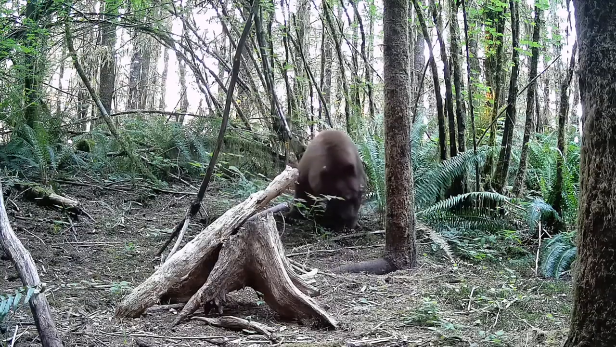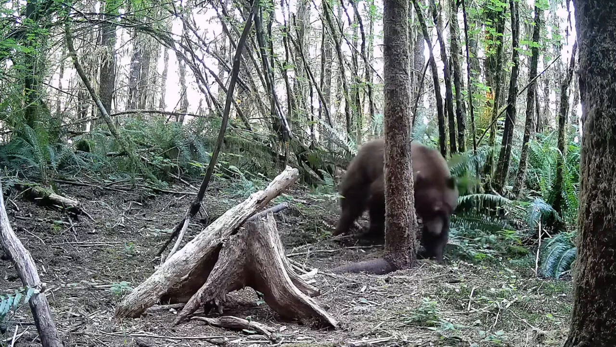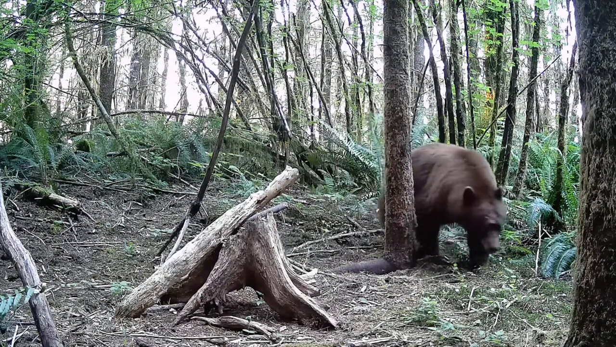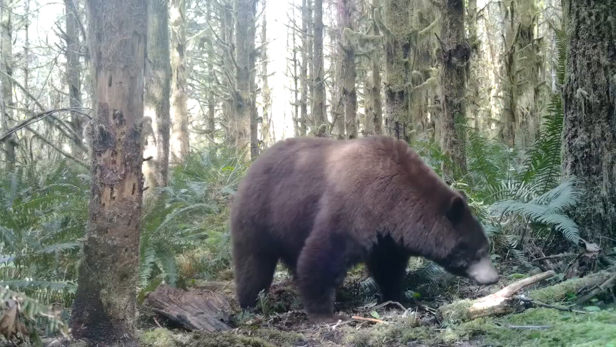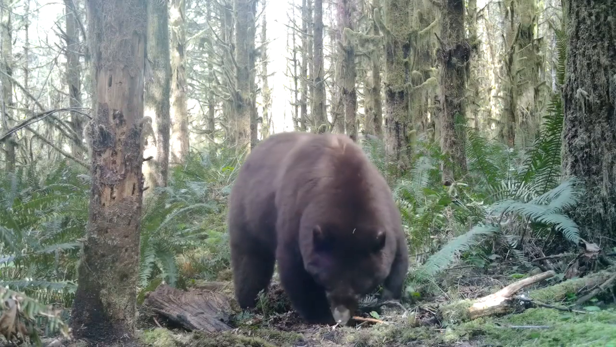In 2021, the Big Brown became injured some way. He limped around on 3 legs for several weeks. I was worried he would not survive. But he was bear tough. And he made a full recovery. I was happy to see.